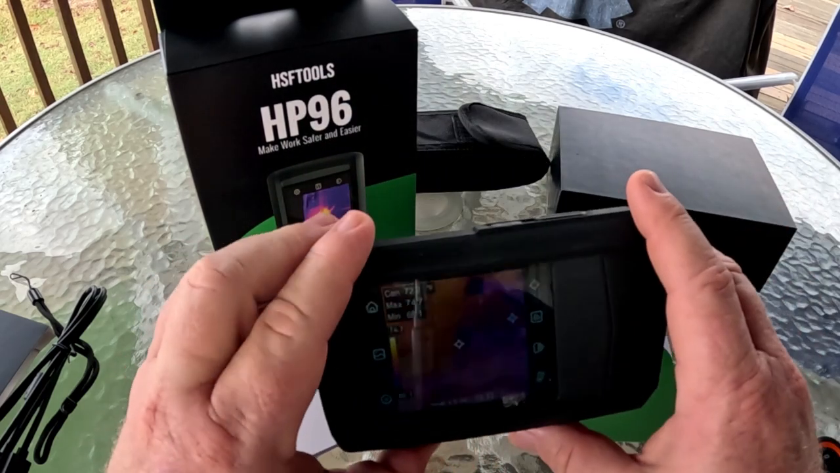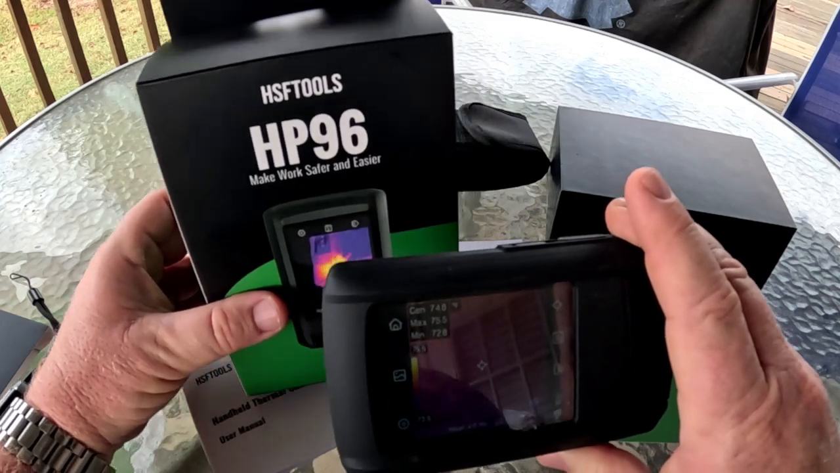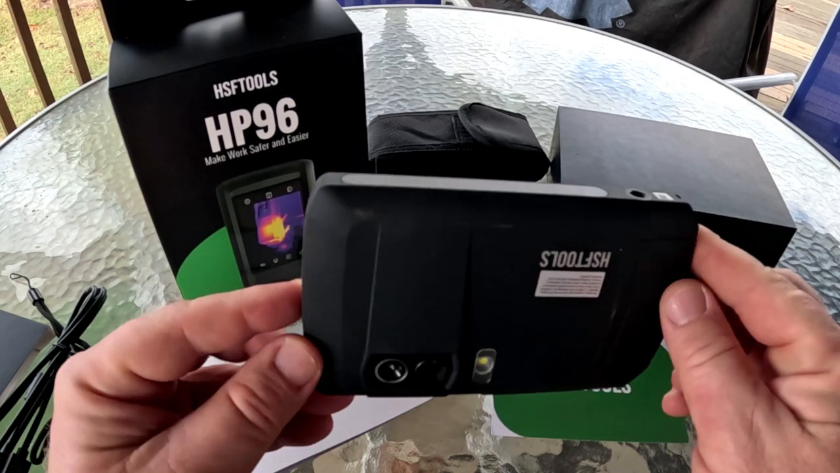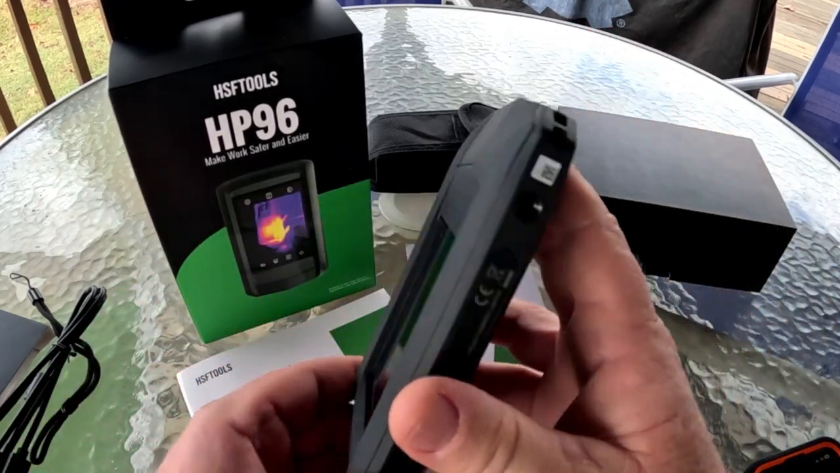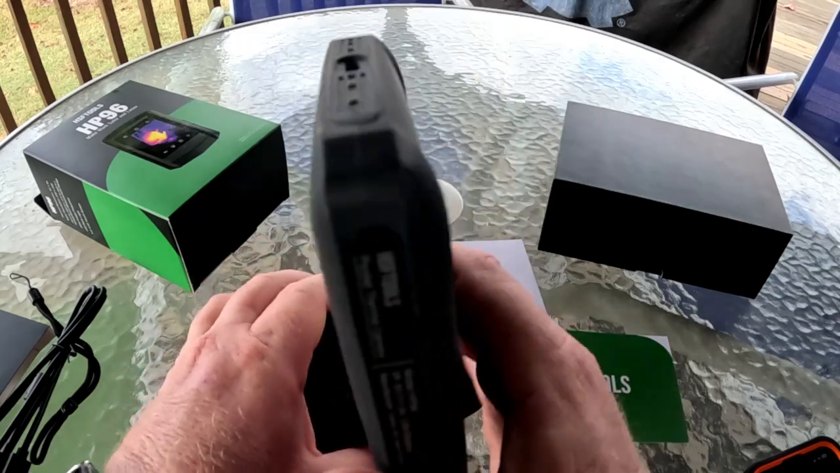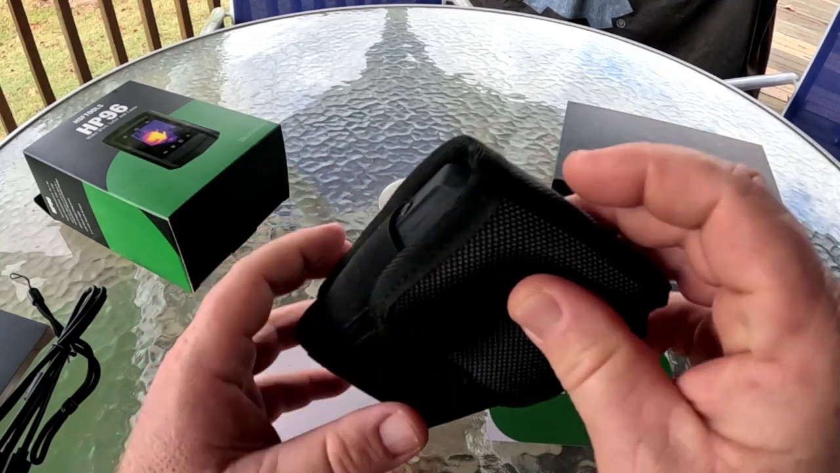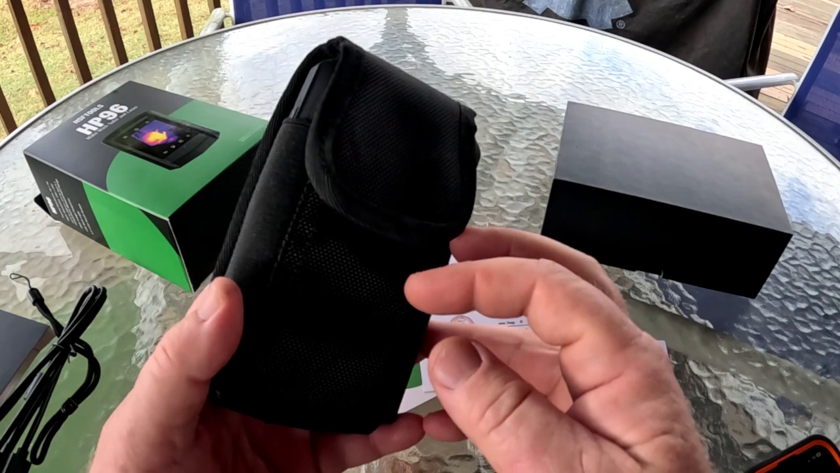Anyway, guys, it's the HSFTOOLS HP96 thermal imager. Maybe this is just something you're looking for because it's got a sleek profile. You can just slide it right down in this case. Belt clip, hanging on your bag, slide it in a pocket in your truck, keep it somewhere where it's protected, and grab it when you need it.